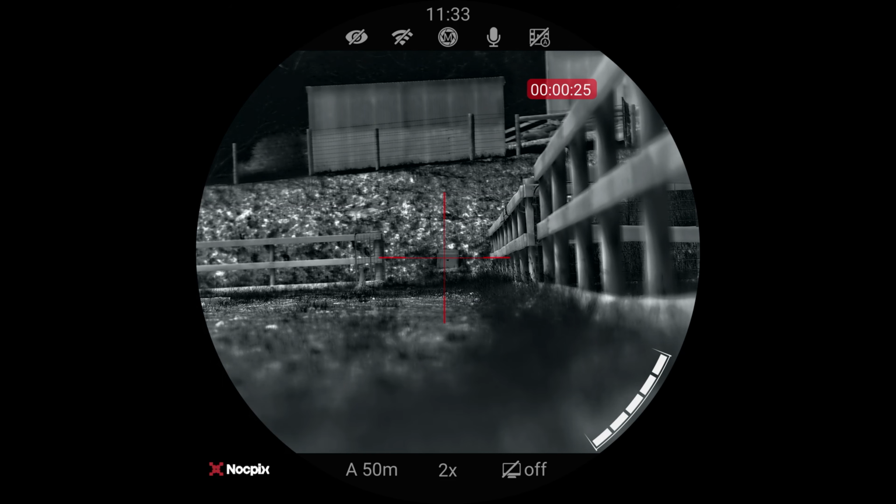Firstly, doing this in the middle of the day. We get a lot of people asking, can you use thermal during the day? Yes, you can. Can you zero thermal during the day? Yes, you can. What's the best way to zero thermal? Well, I'm going to show you.